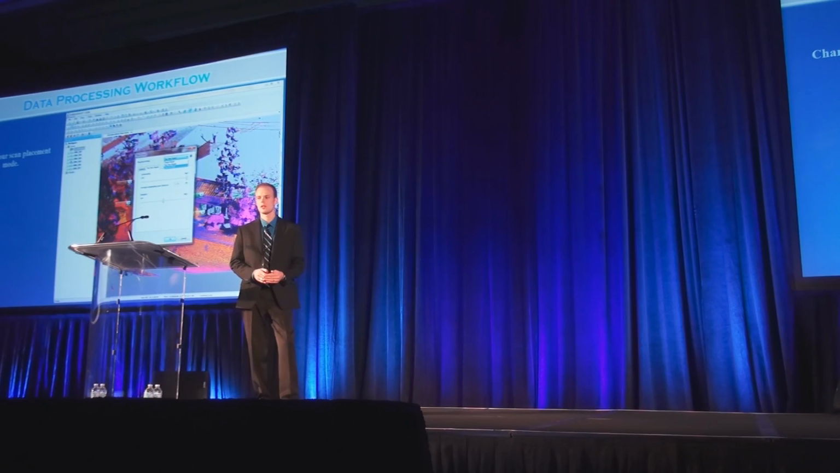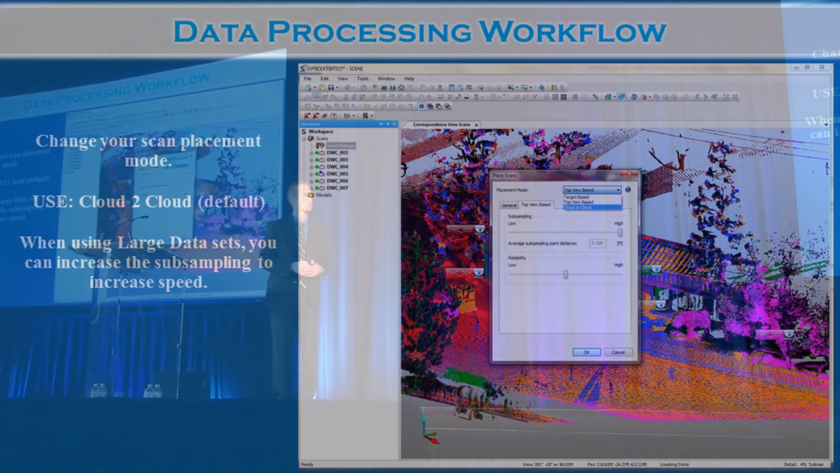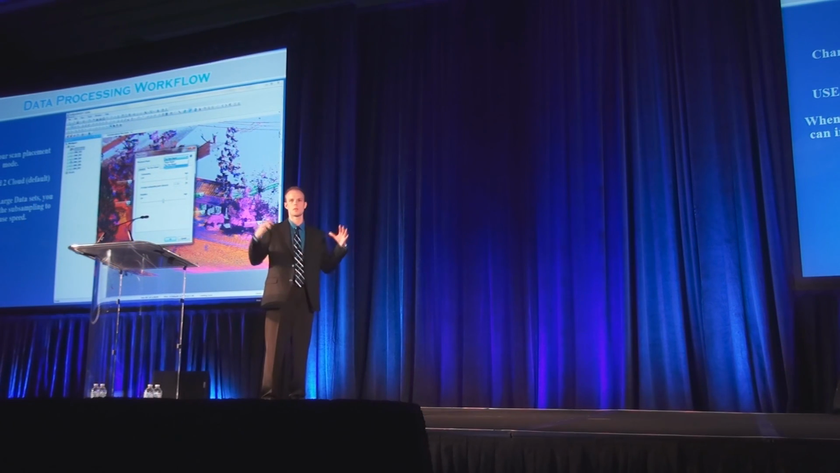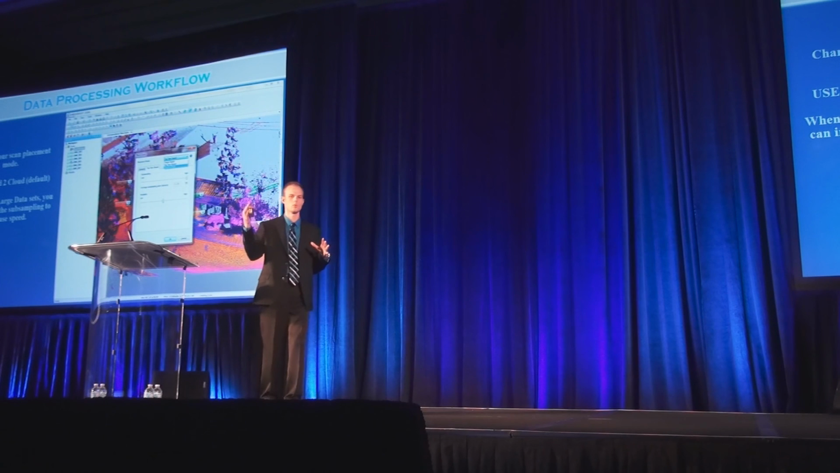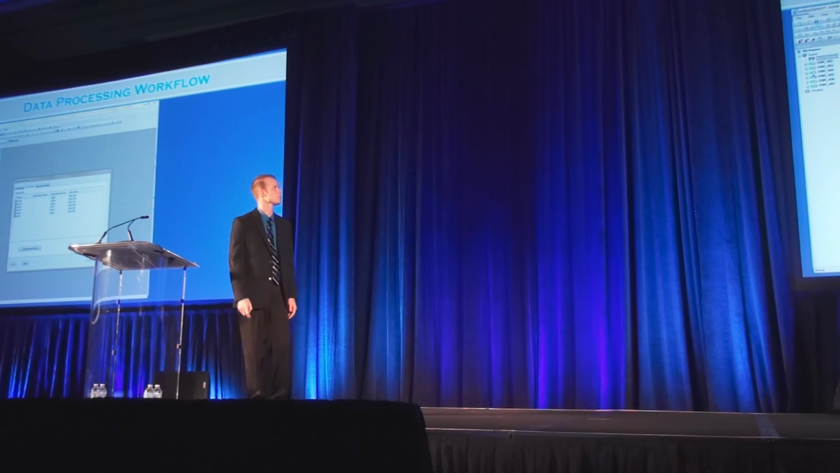So after doing the top view, there's the cloud to cloud options. We usually leave most of the settings there at the default. If you are using large data sets, you can go ahead and increase the subsampling, which is going to use less points. So when we were inside of that building and we had 125 scans, that was a lot of data to run at once. So when you increase that, it'll help with the speed of the cloud to cloud.